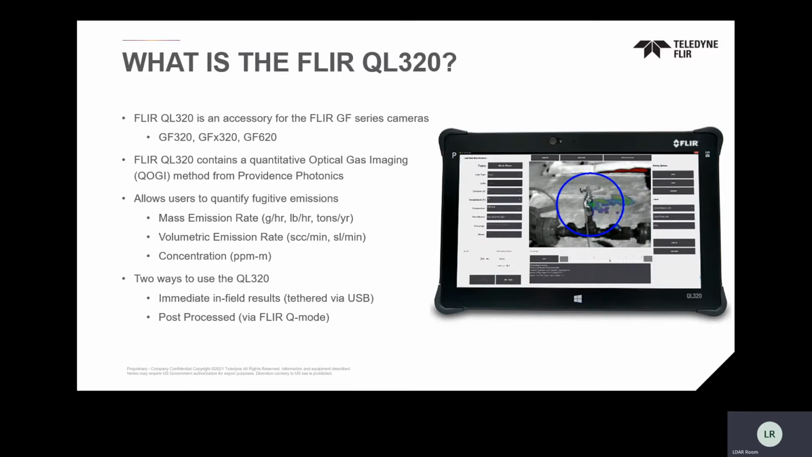It's just an accessory. It's a tablet that looks like this that has a specialized, really powerful software built into it that allows you to quantify video files or live readings when you're using it with a FLIR GF320, GFX320, or GF620 hydrocarbon optical gas imaging camera. It's a development by our partner Providence Photonics, who makes the algorithm. They do all the special sauce inside there, and we work directly with them in getting this to the market.